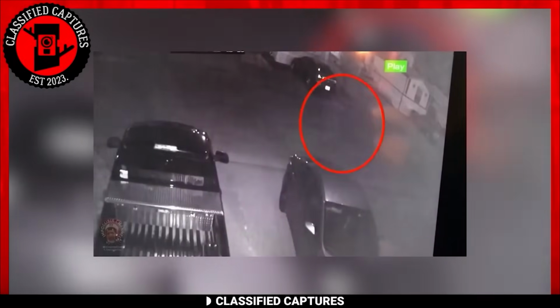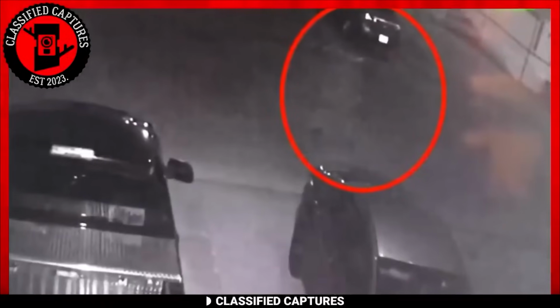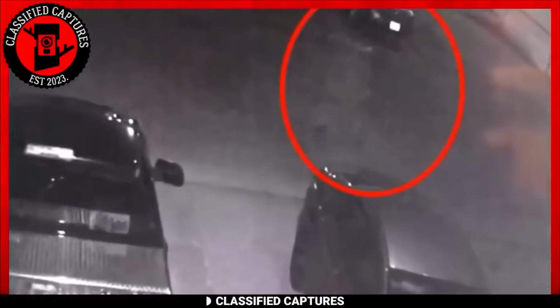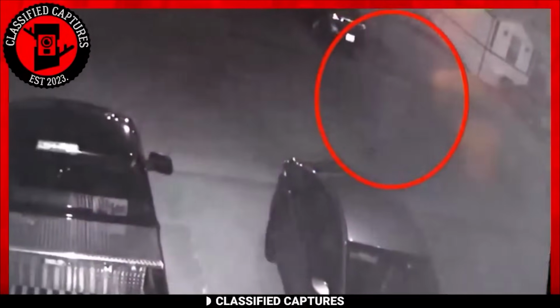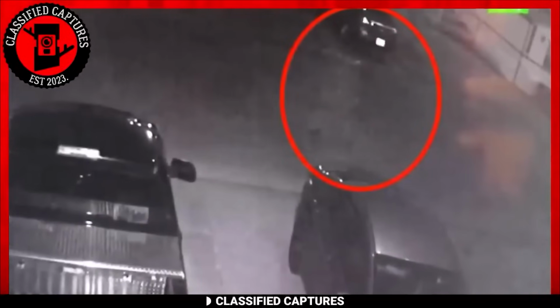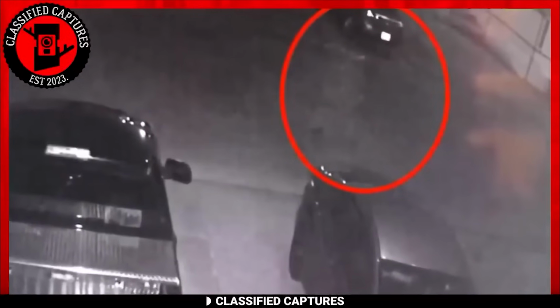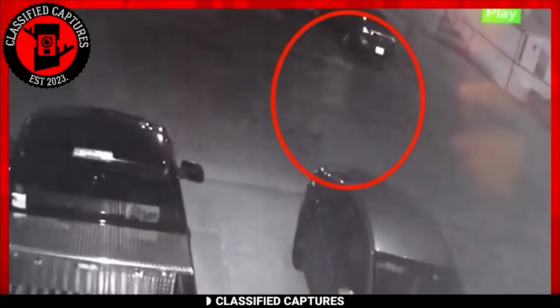In this intriguing security footage, something rather unusual unfolds. Take a closer look, and you'll notice a peculiar figure gliding silently through the streets, concealed within the shadows cast by two parked cars. This enigmatic presence seems to possess a humanoid form, lending an air of ghostly mystery to the scene. It's as if this entity roams the deserted streets in the silent hours of the night, a lone wanderer in a world where most are sound asleep in the comfort of their homes.